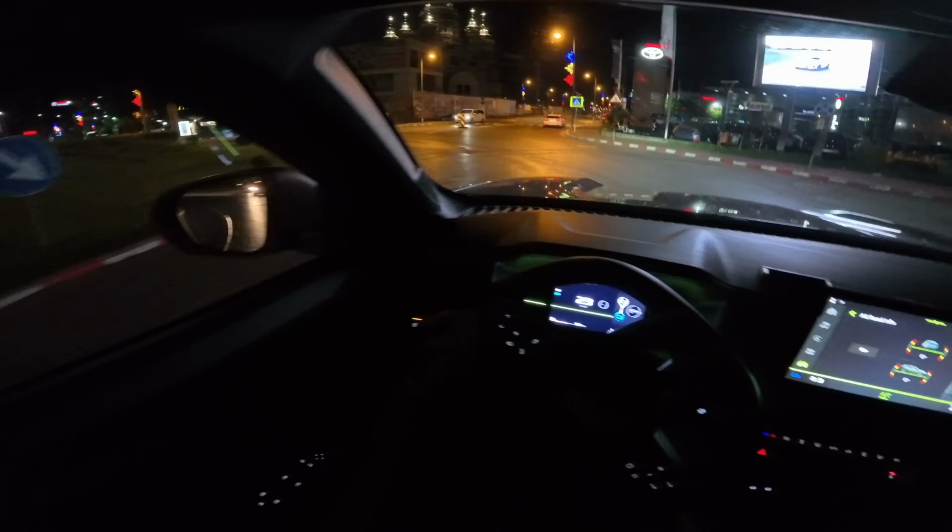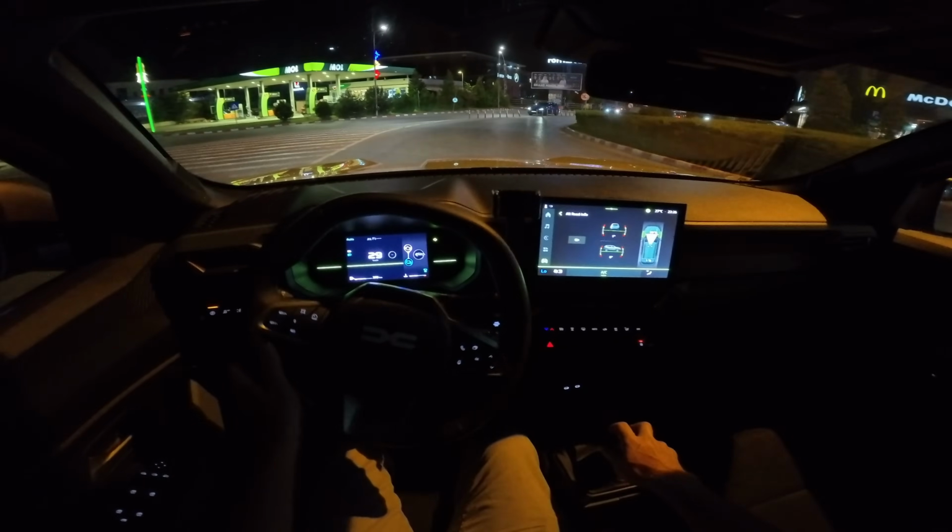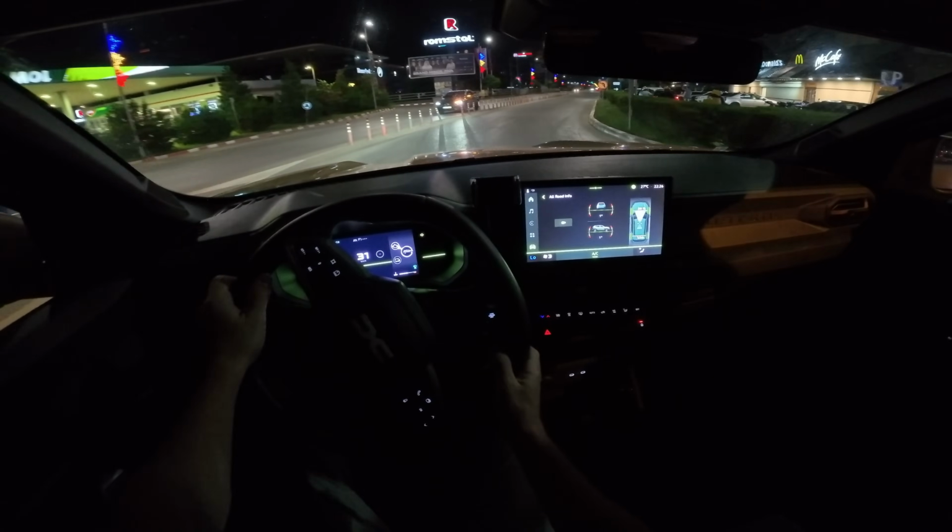Of course, it's not like a proper electric car or a proper full hybrid, but still it runs really smooth.